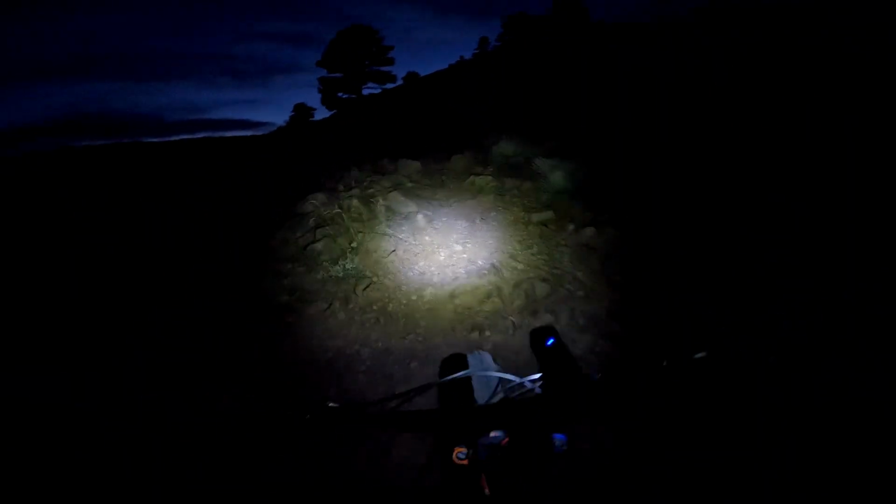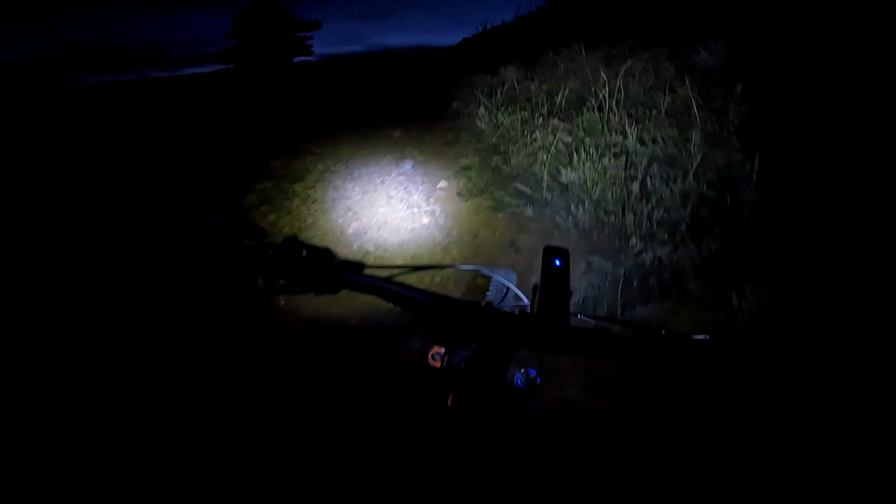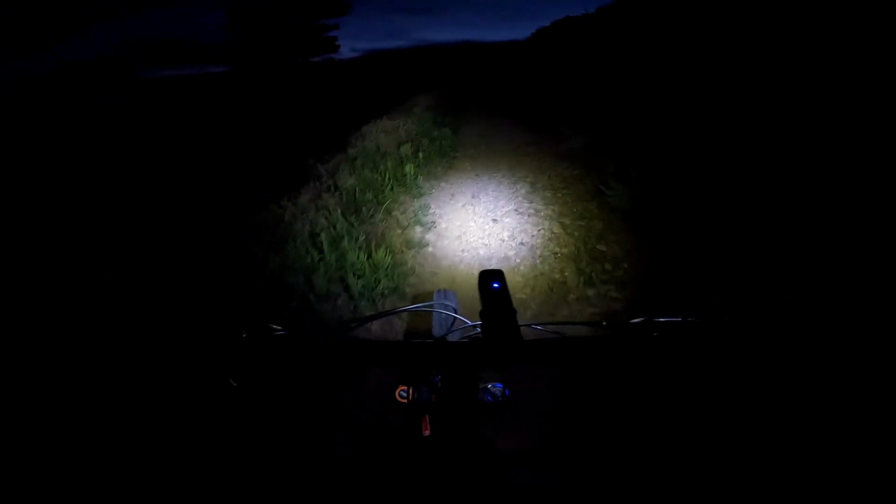First section still. Oh man, almost to the top of the first section. Failed to check my battery before I left, at 1%, so I'll have to come back to get the rest of the ride.